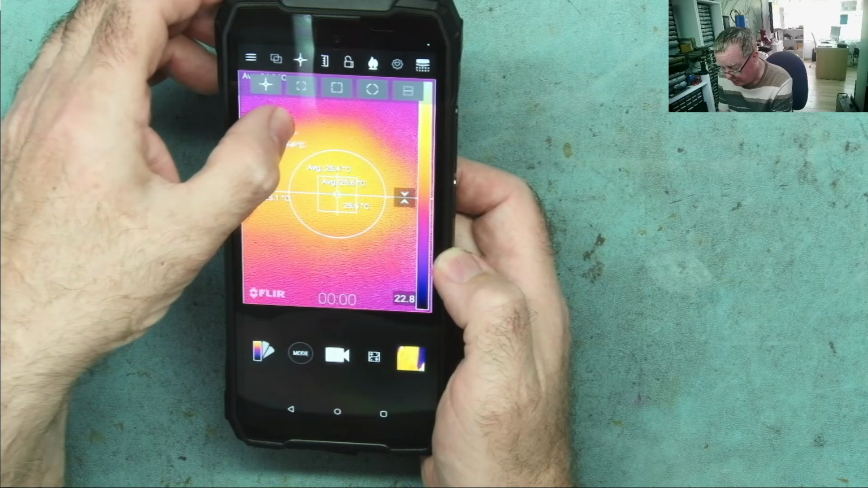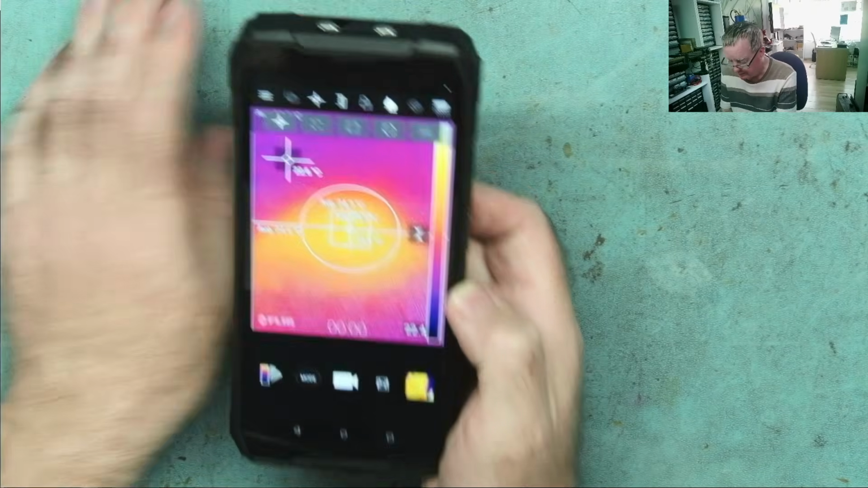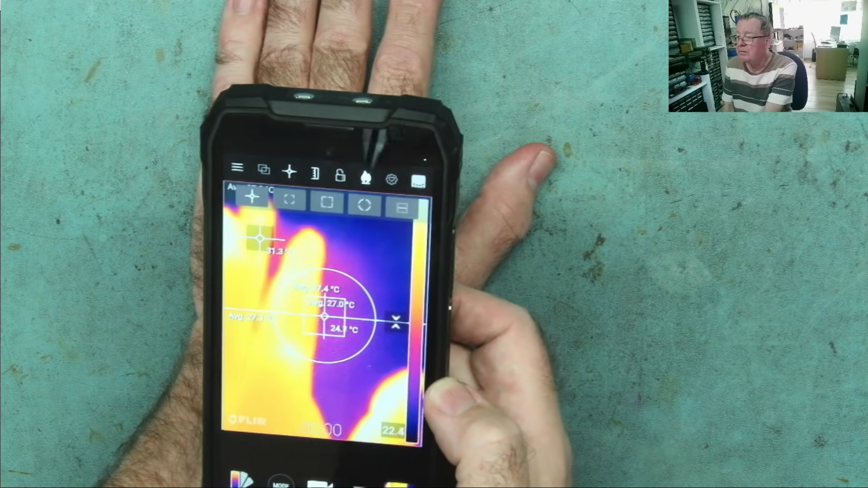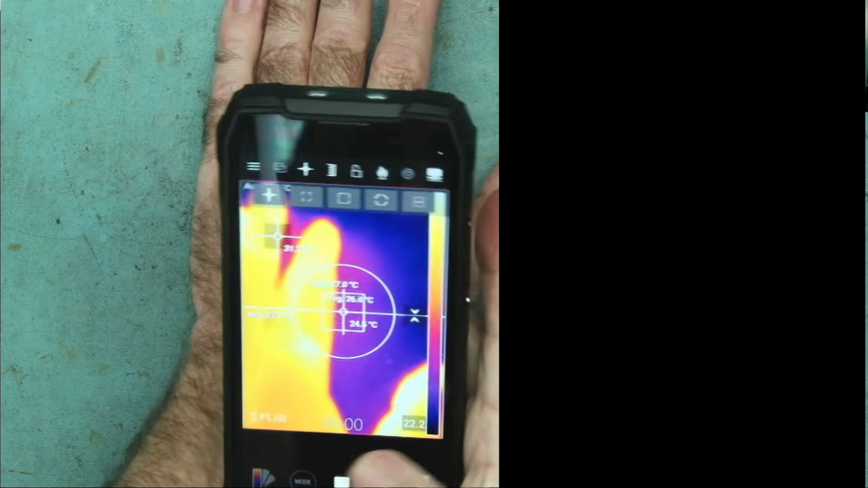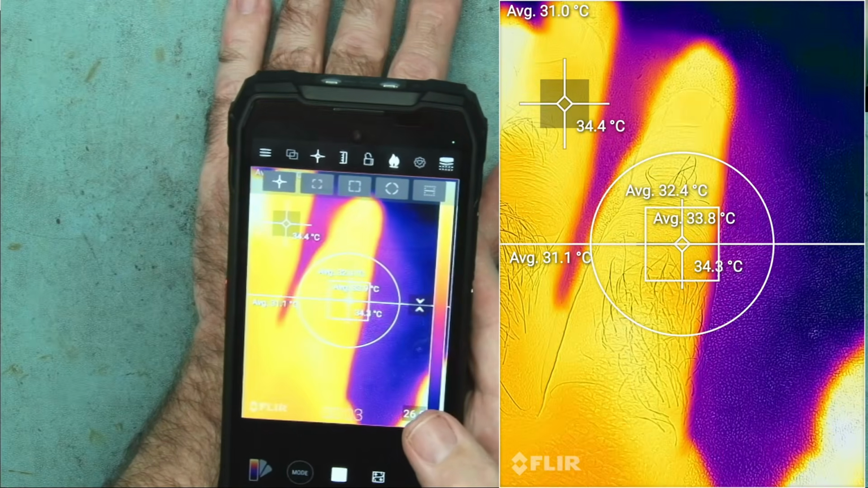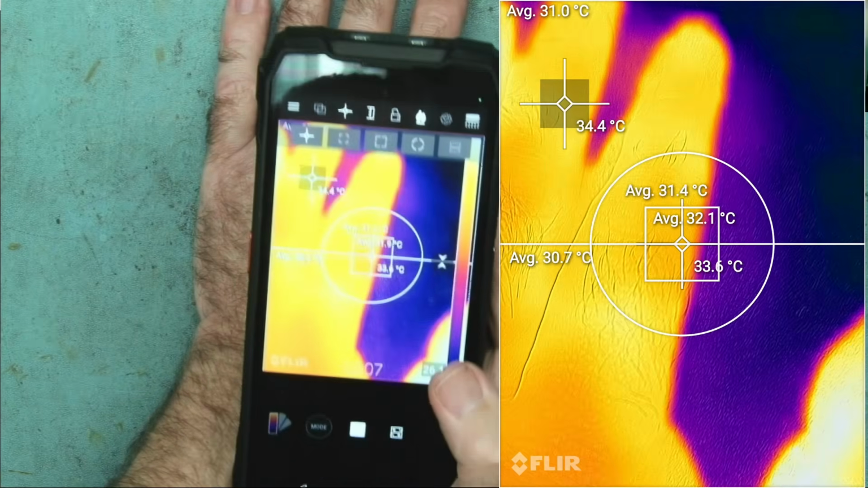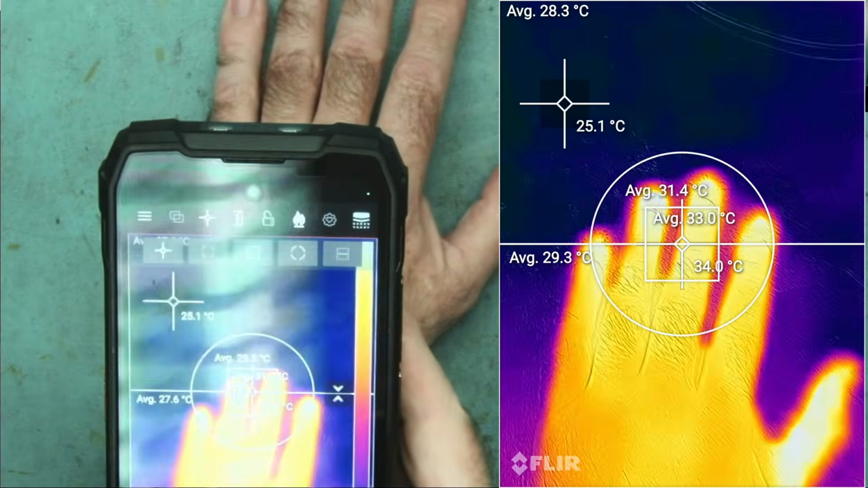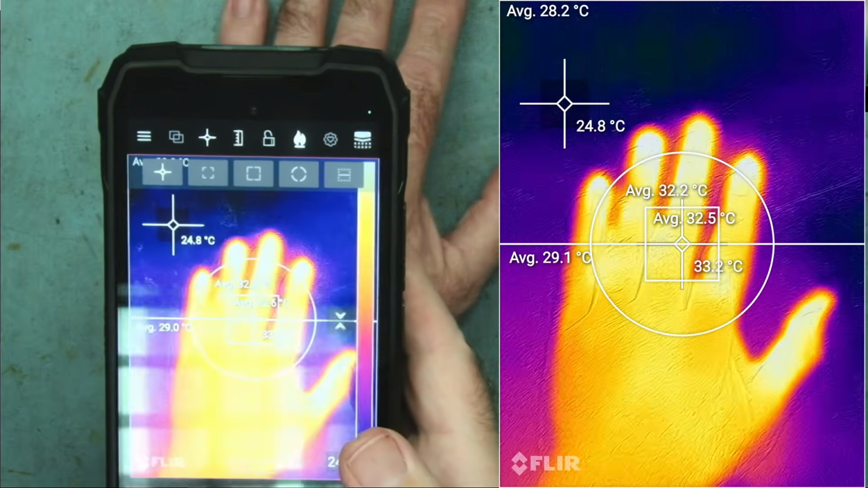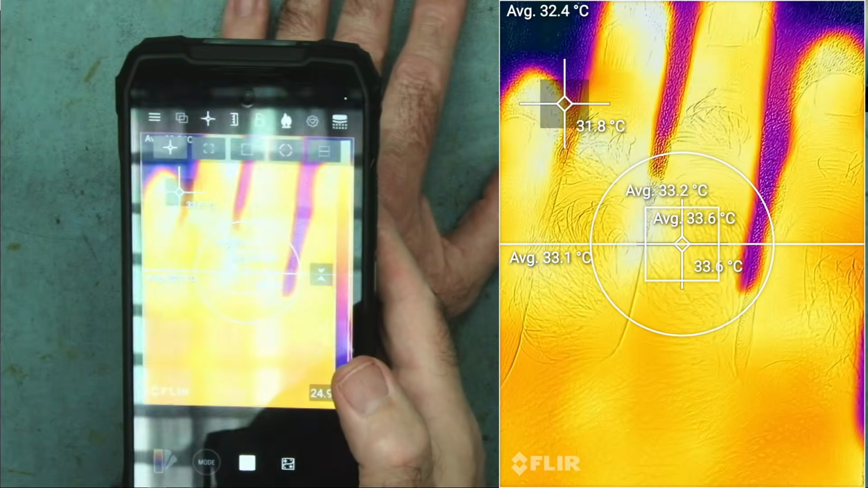The point we can move around. Okay, so we have a number of different graticules we can put on the screen. So I can see quite clearly, and I will record again. My skin temperature, 34.5 it's saying there. And this is working from a further distance. So it gives us some idea of how this works close up and further.